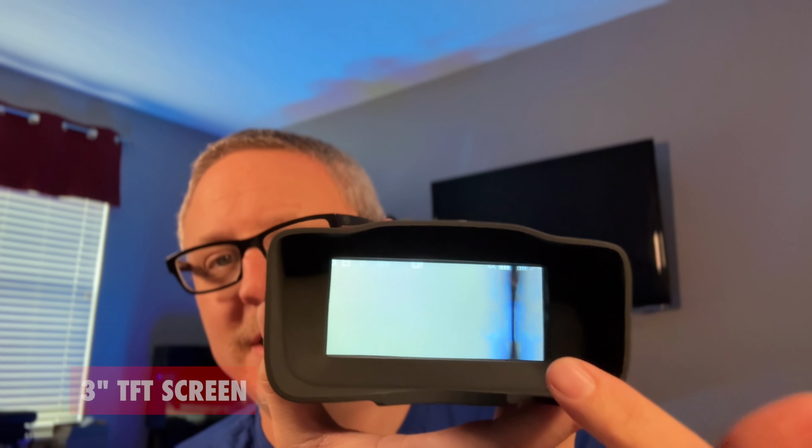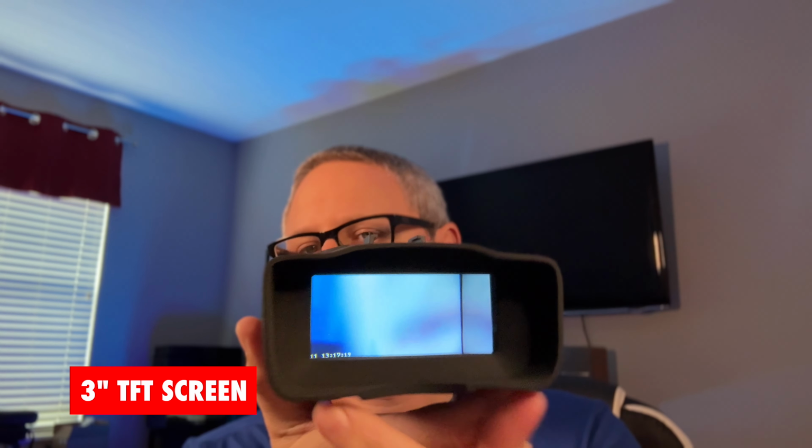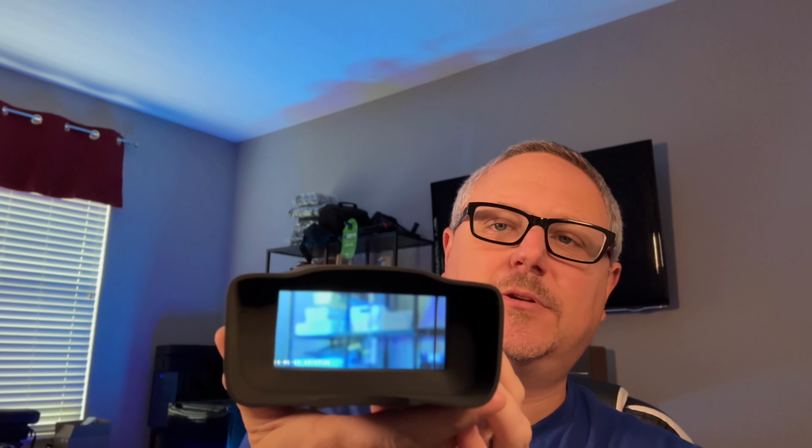Talking about the screen here, it is a 3-inch screen. So, it puts out a really good picture, and it's really clear to see. So instead of your typical binoculars experience, where you're jamming your eyes in there and you're trying to sync them both up and you kind of have that ocular look, like that circle where you're trying to look down a tunnel, this just gives you a really clear picture, right? It gives you a really clear screen to look at. It's just basically like when you put it up to your eyes, you're just looking at a TV screen, right? A tiny TV screen, which is nice.